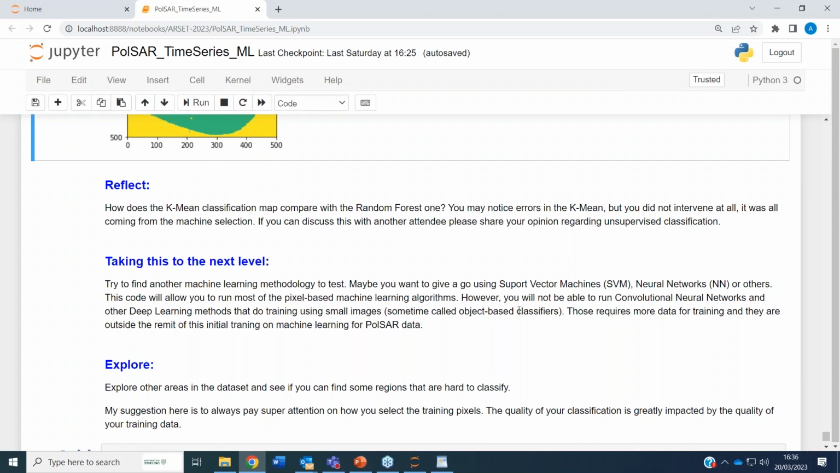You have seen here how to use random forest and k-means, but there are so many other machine learning methodologies you could use, even just inside the sklearn library. For instance, you can have support vector machines, neural networks, and many others. You will see that as long as you have a pixel-based classifier, meaning one pixel, one sample, then you can really apply all these things by just changing almost a line of code, two lines of code, and you apply a new classifier using these libraries.